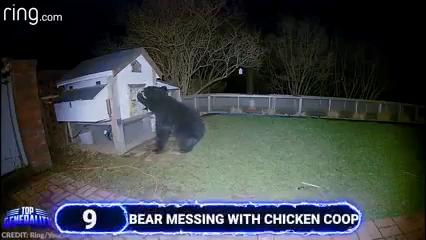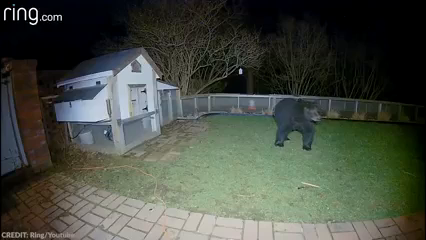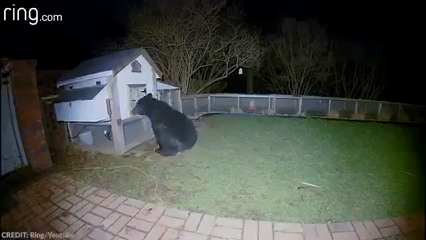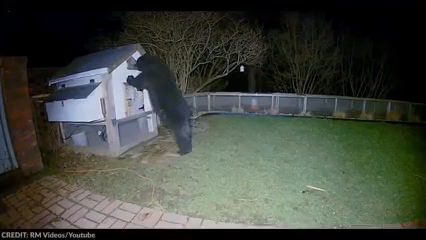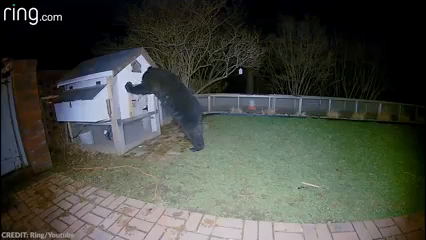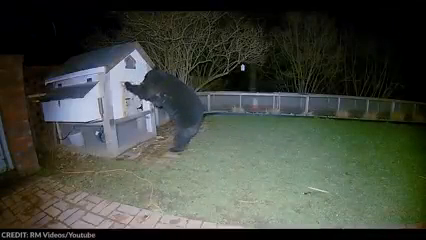Number 9. Bear messing with chicken coop. In this video, a black bear was seen in the backyard of this homeowner. At first, he was looking around the area, checking if there was anyone around the premises, and when he deemed it safe, he started to carry on his mission to rob and mess with the chicken coop. He slowly walked over, sniffed around, and tried to figure out how to open the wooden coop. Soon after, he stood on his hind legs to figure out if there was an opening, and when he realized that he could not open it peacefully, he started to open it by force. The black bear started to claw and bite through the wood and managed to chip it. It seems that he really is desperate for a snack.